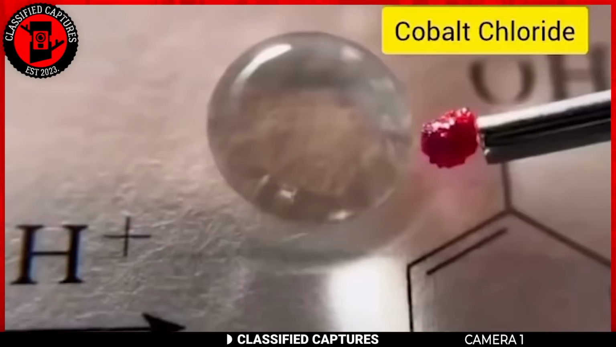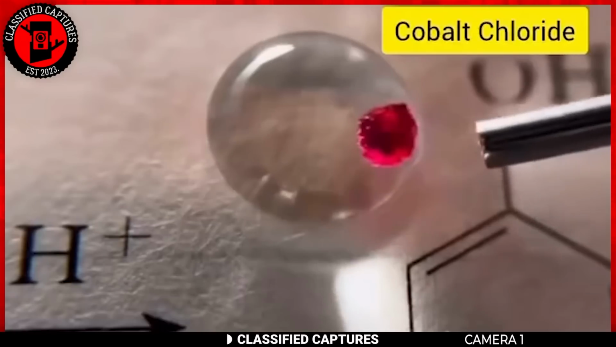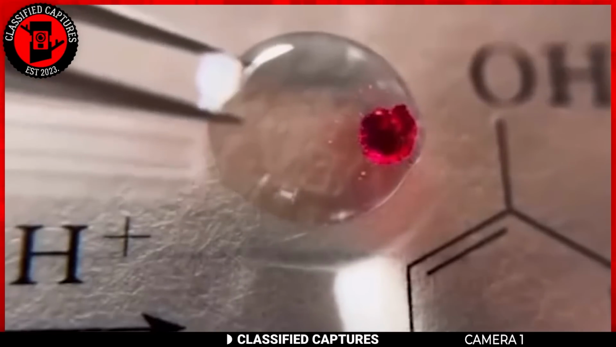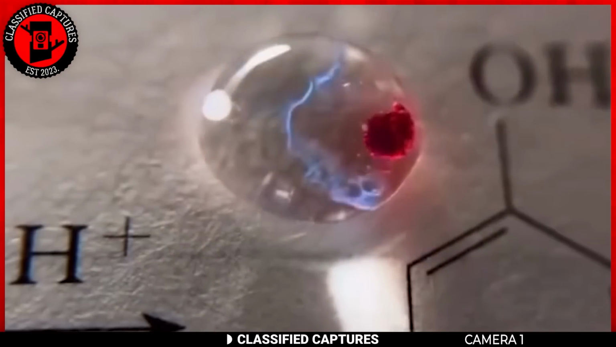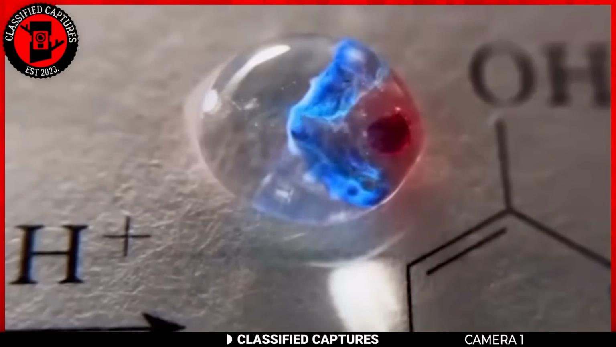In the footage, a drop of water lies perfectly still on a flat surface. Then someone adds a tiny amount of cobalt chloride to the drop, followed by a drop of sodium hydroxide. Now, watch the transformation. Inside that little droplet, something extraordinary unfolds.